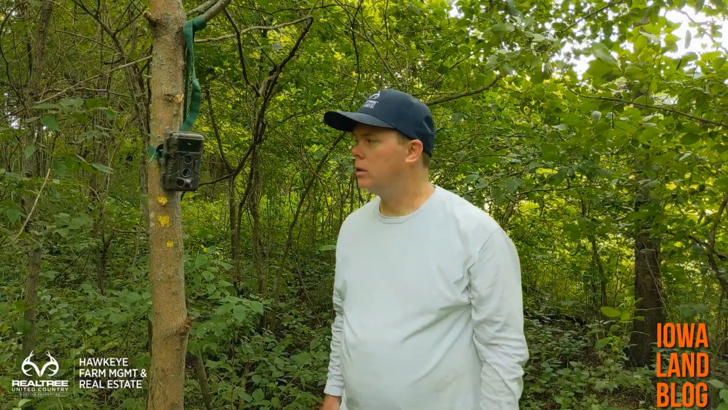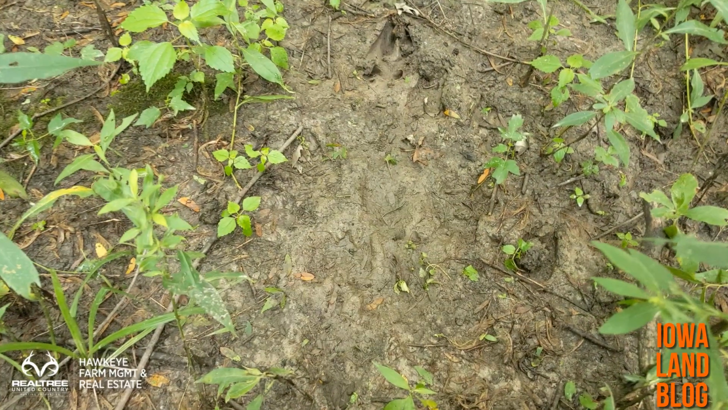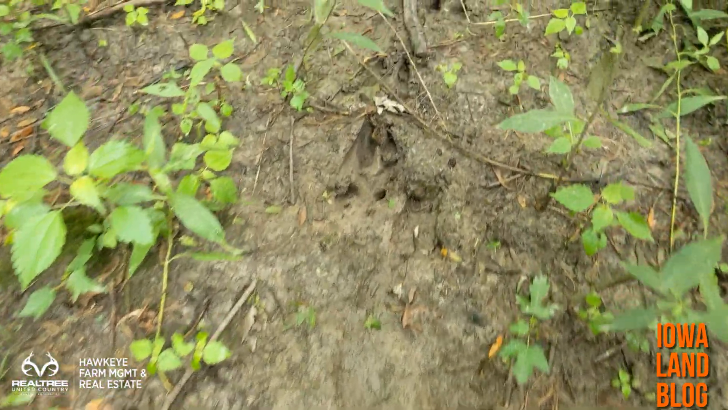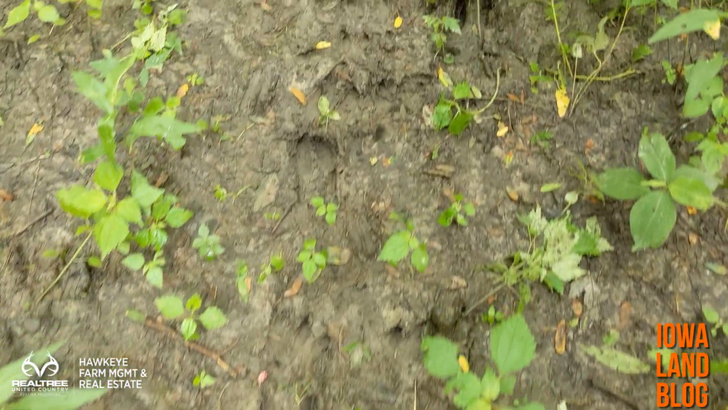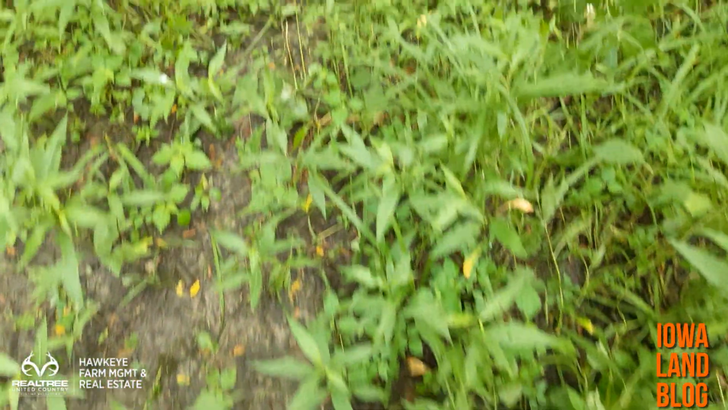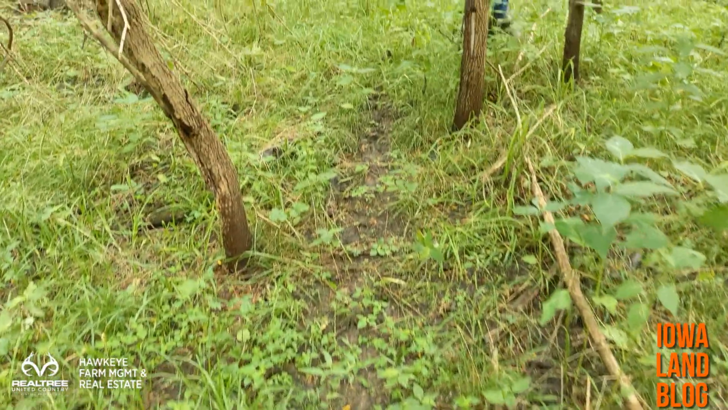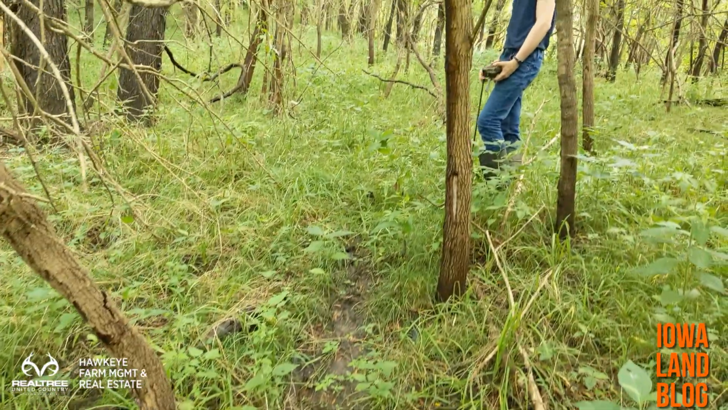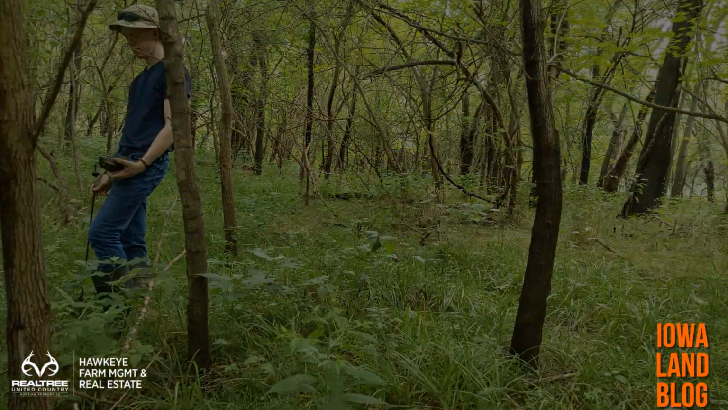I think we're all good. What do you think, William? I think so. It's kind of hard to tell on the camera here, but we found a trail with some seriously big tracks on it. And there's a lot of last year's rubs right here in the area also. We're thinking that's probably a pretty good place to set a camera up.